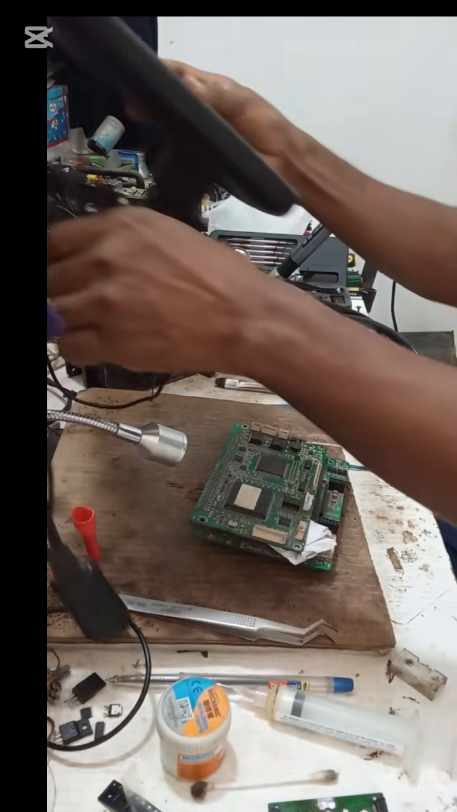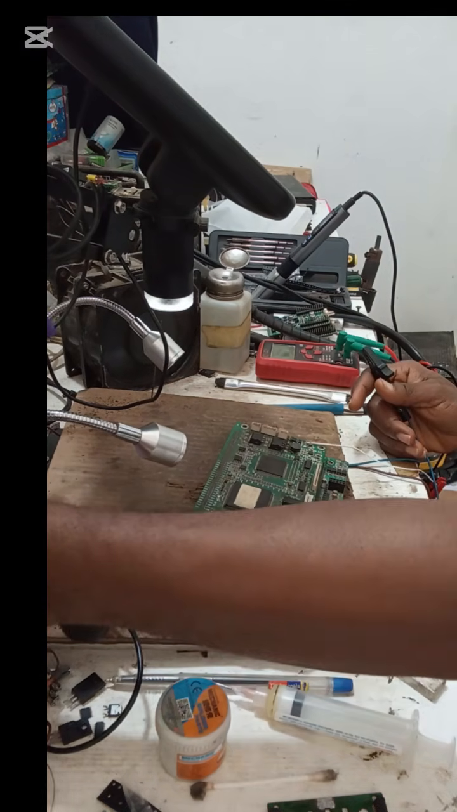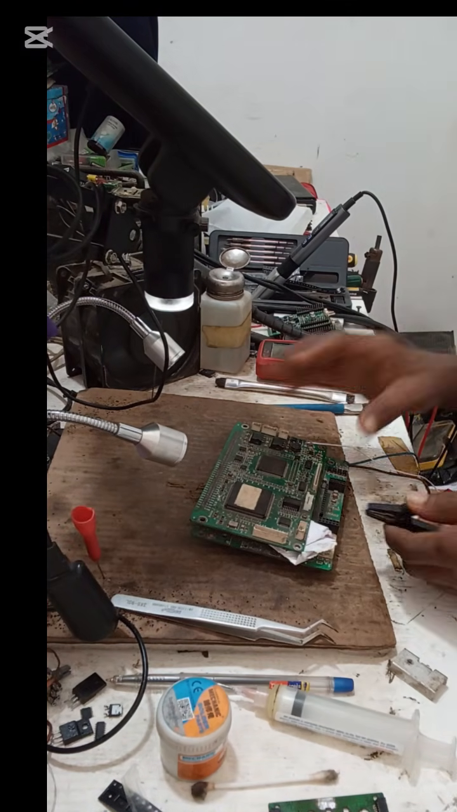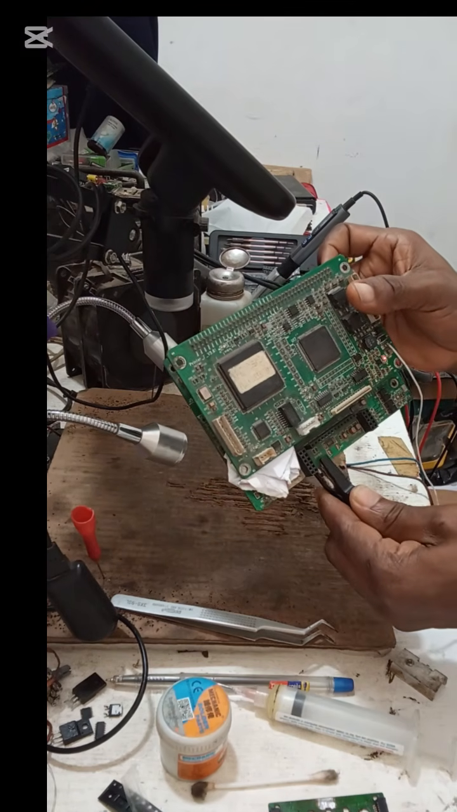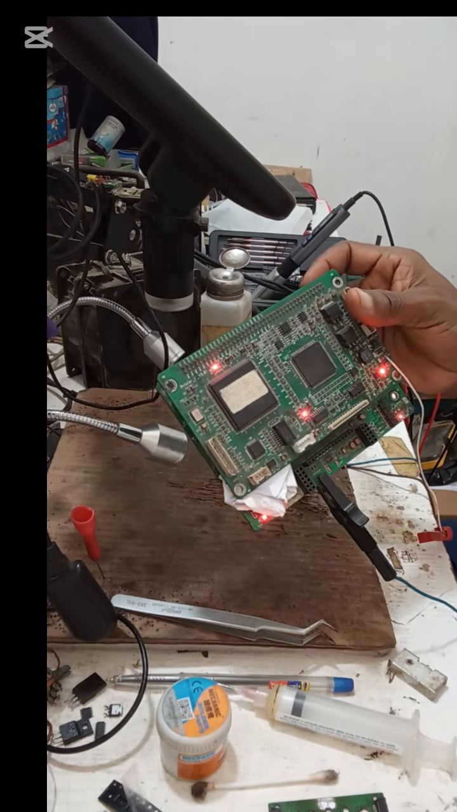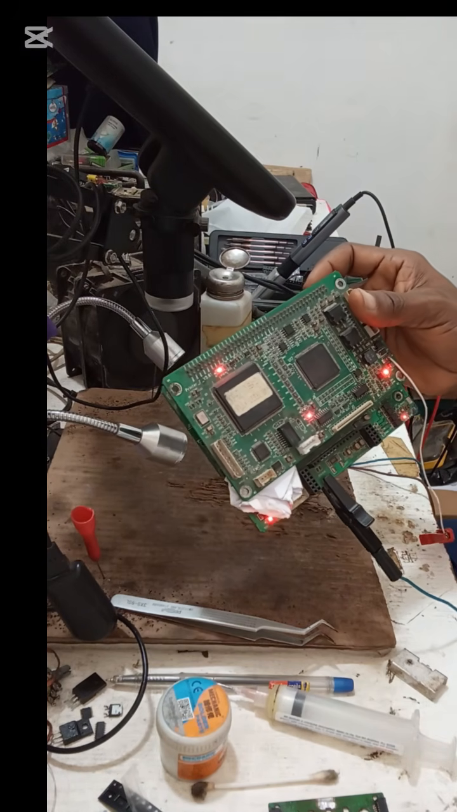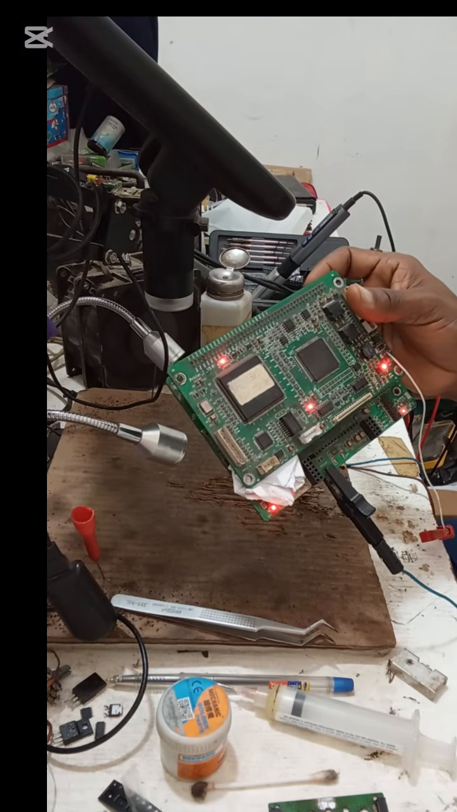Let me hold the lights for you to see what I'm seeing. Let me power it for you to see now. I think you can see. The board is back. We have a working board now. We have a perfect working board.